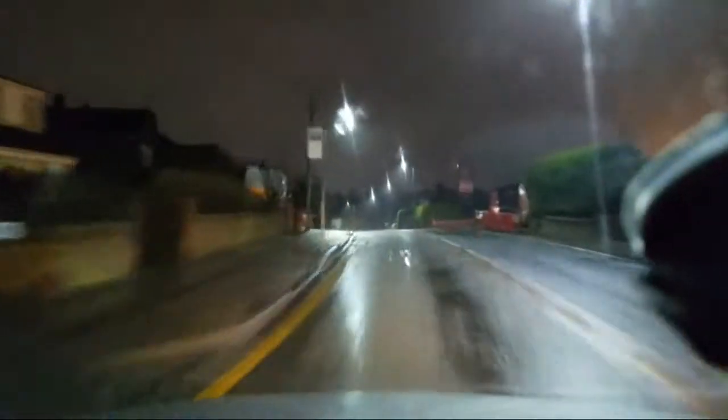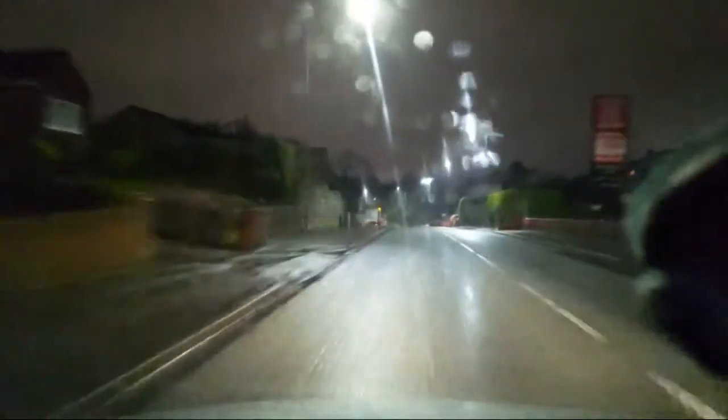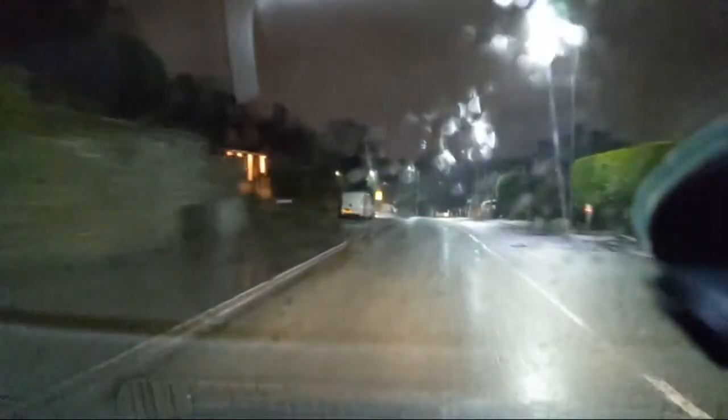So going up to the Tesco, speed camera on the hill, and then we'll come into Scholes, whatever you want to call it. There's Tesco as we go up. Speed camera.